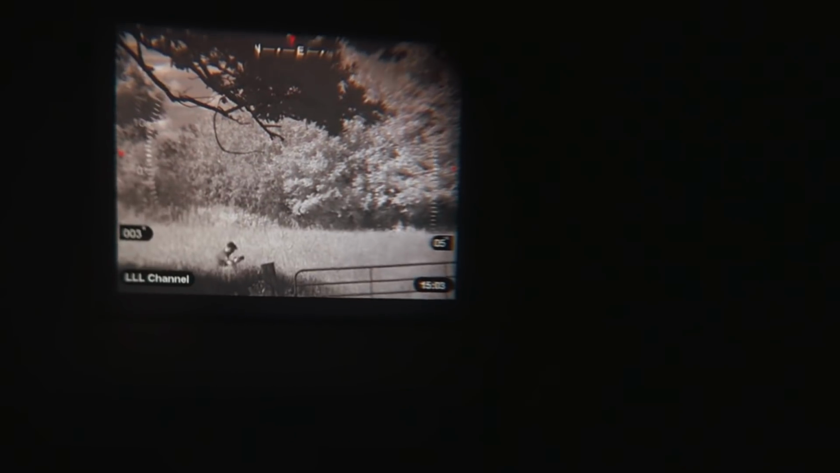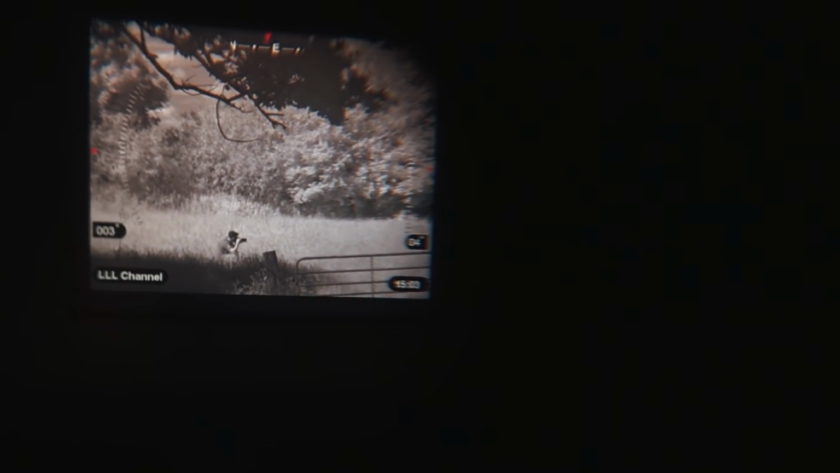You have a couple of other bits on here that you might find useful, some of which we won't show you. First of which, you have compass, so you know which direction you're facing, which might help if you're completely lost. You have angle of elevation and the angle to which your machine is tilted to. So if we ramp it up, you'll see we go up, and if we ramp it down, you'll see it go down. And I really like that unit. That's really awesome. Now, just trying to figure out the range.